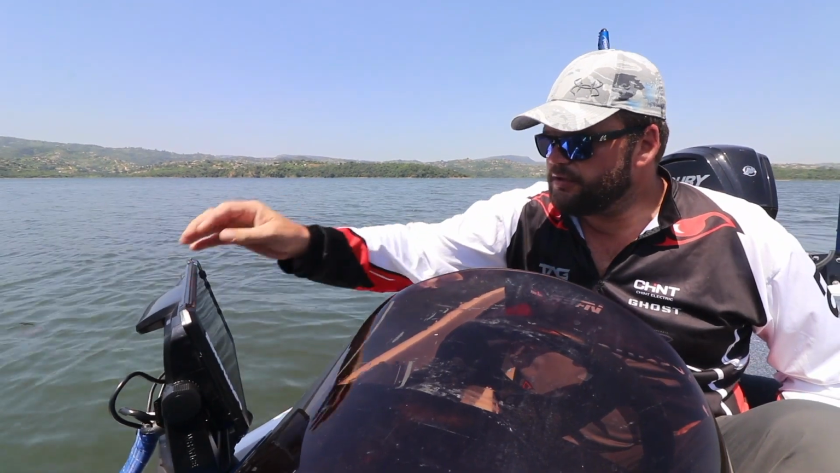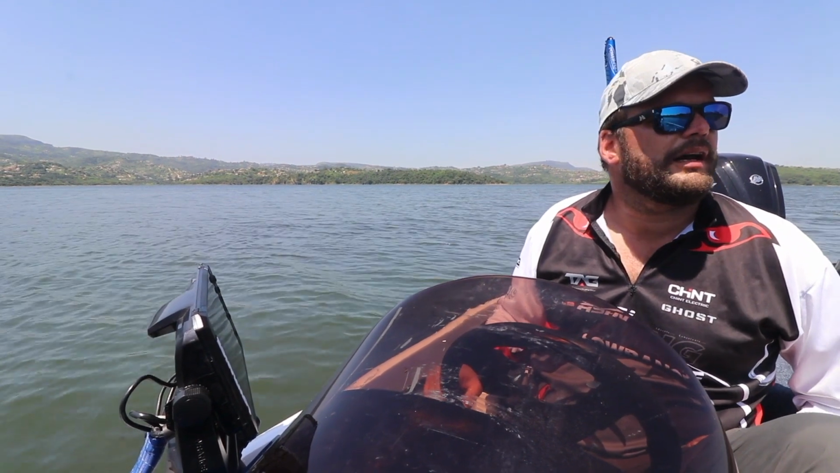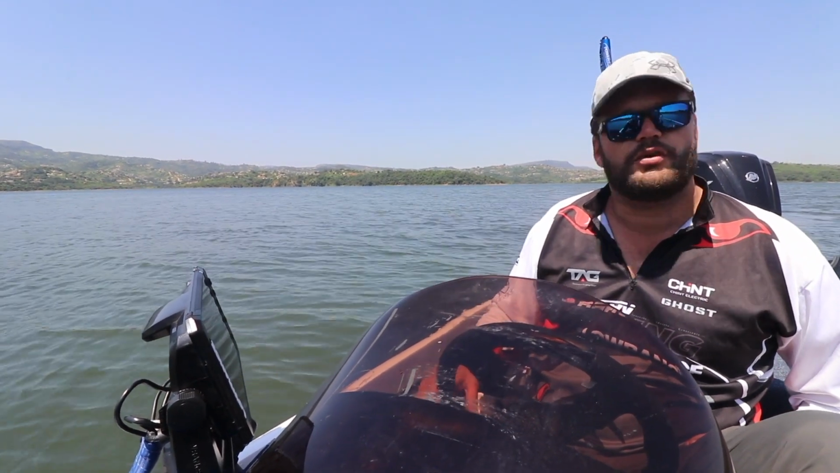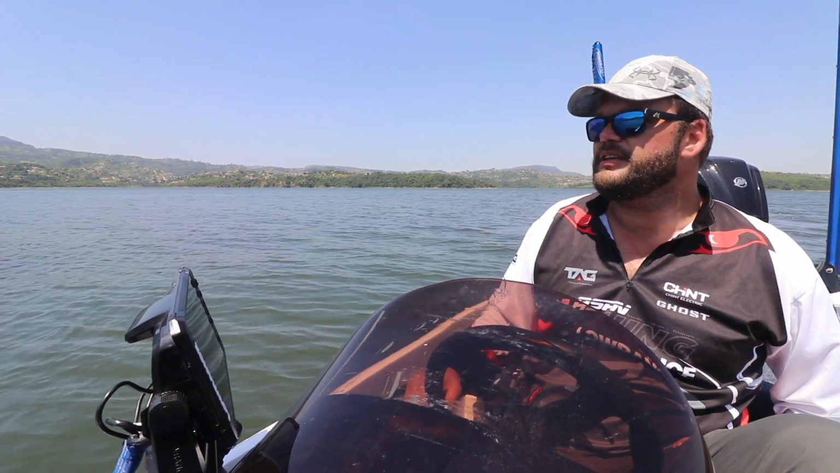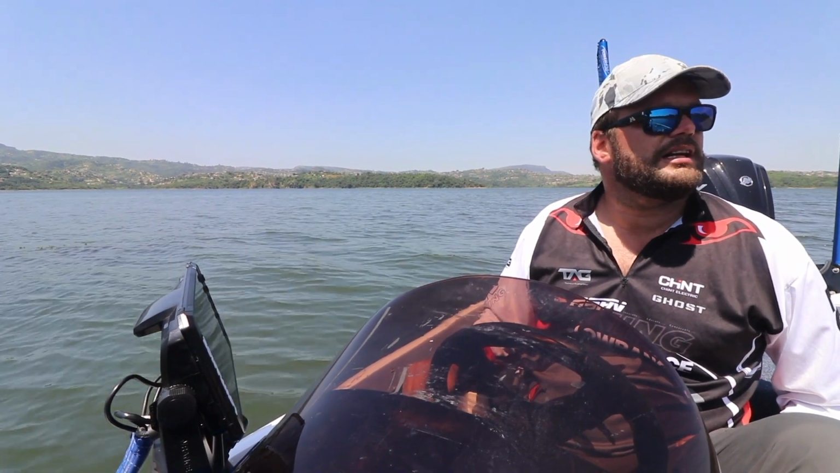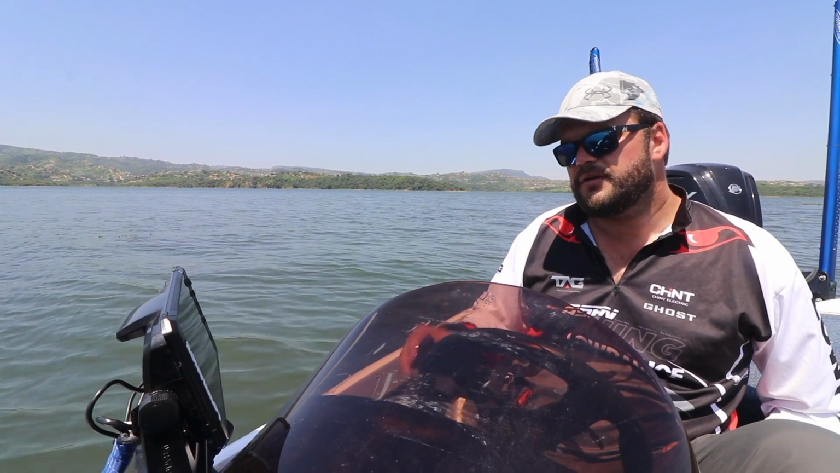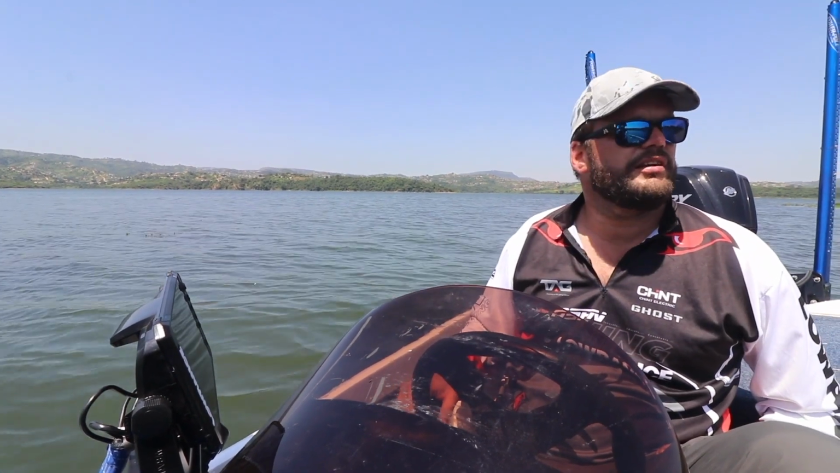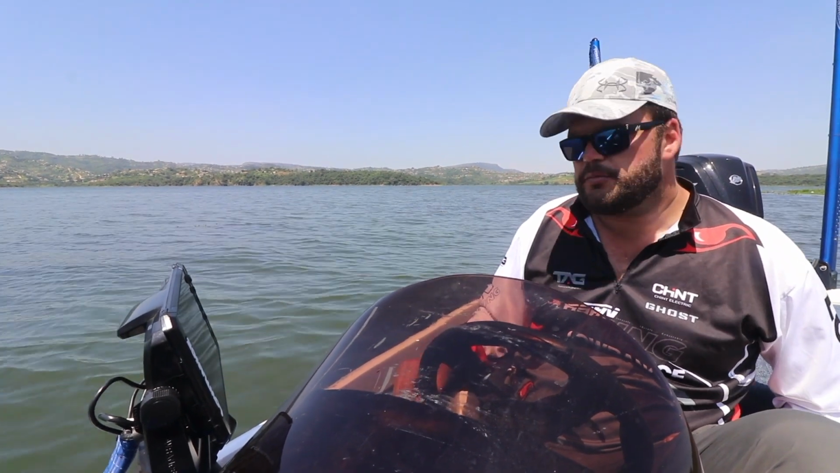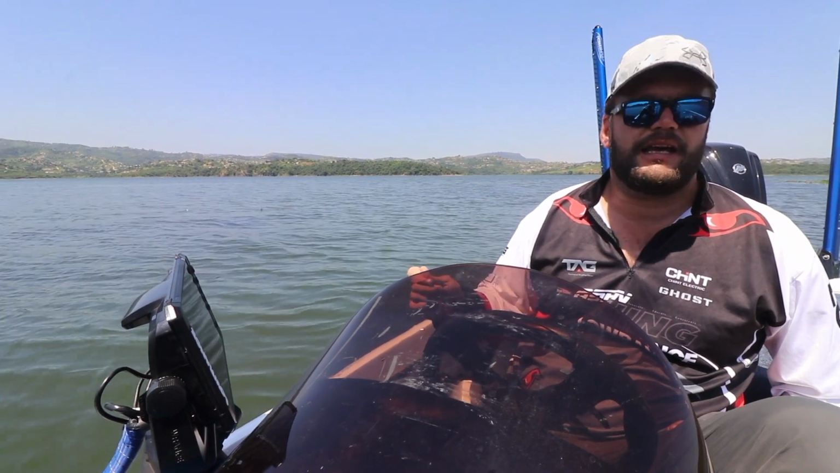Okay guys, so this model will come in two different variants. You can buy it with a 3-in-1 active imaging transducer or without. So for the guys that are retrofitting the boats, this has got the standard 9-pin input. So for the guys that are taking off the Elites, there's no need for you to take off your transducers. If you still have them, you can just plug your Active Imaging 3-in-1 transducer or your dedicated chirp, single frequency chirp transducers directly into the unit.